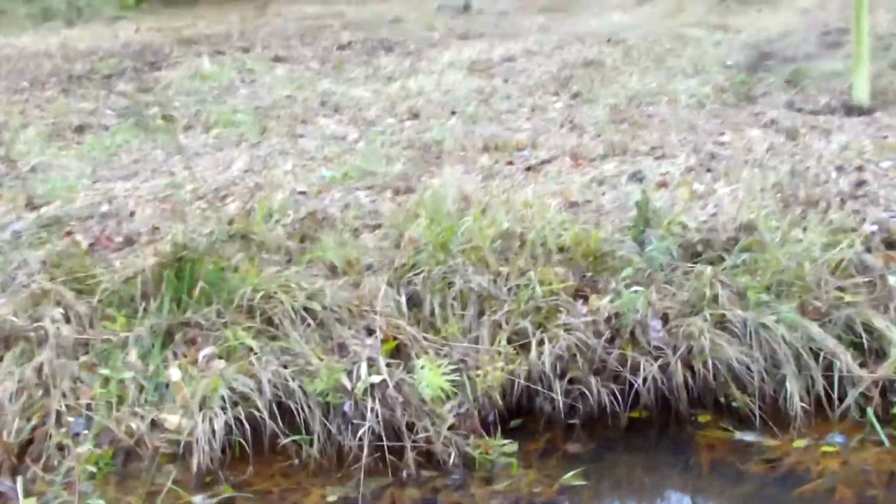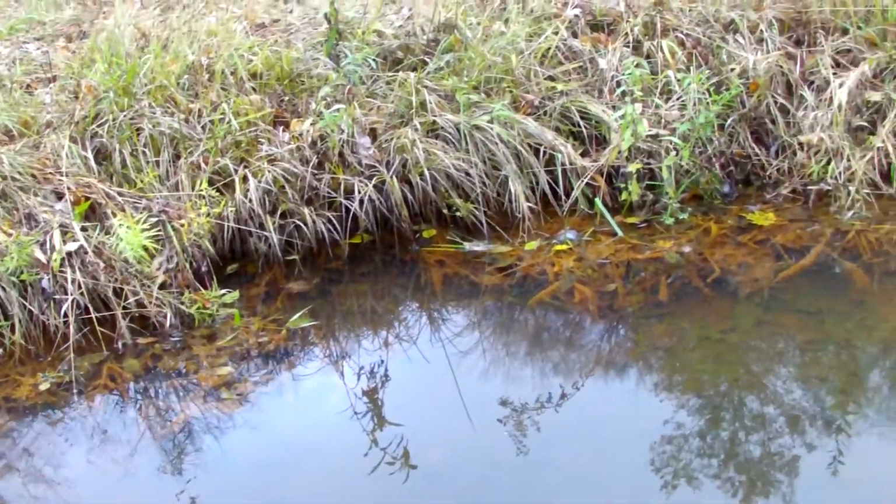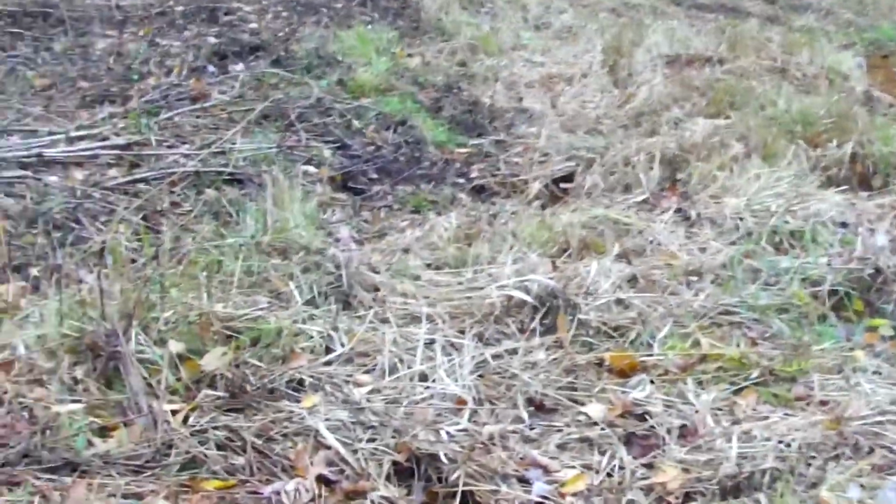Crystal clear. There's a gas line running under here, though. We wouldn't see anything in this anyway, unfortunately.